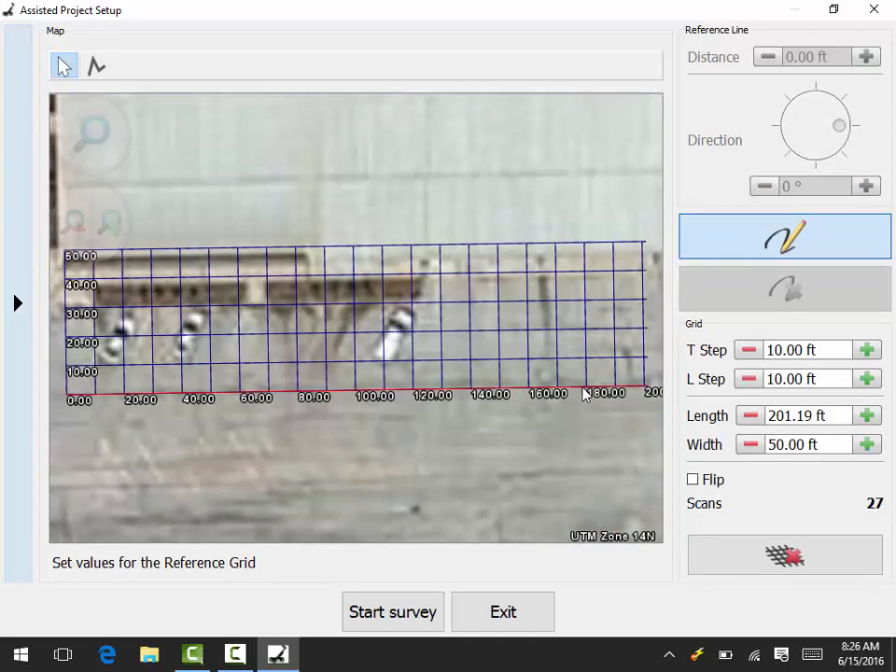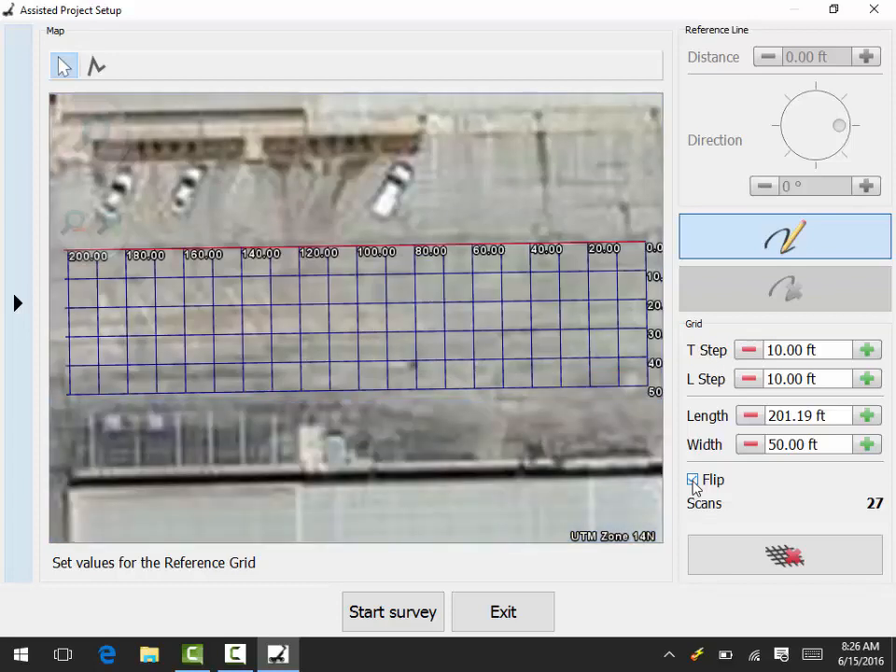Now my reference line is this red line down here at the bottom, and you notice it placed the grid up toward the building. So I want it to go away from the building, so I'm going to come down here and tell it to flip the grid, and now it has.